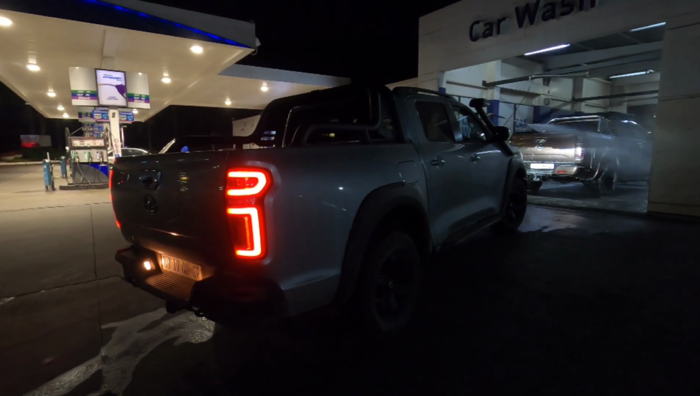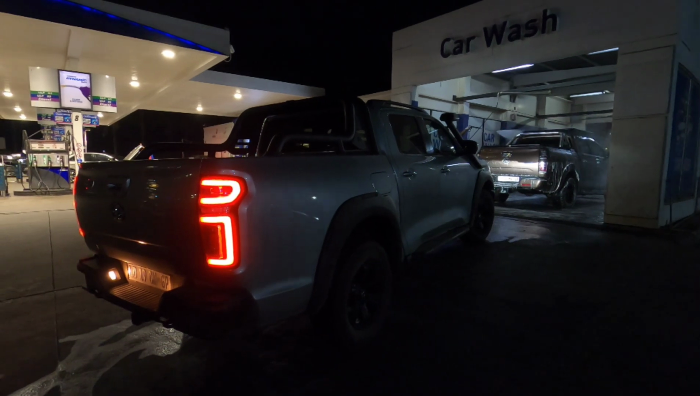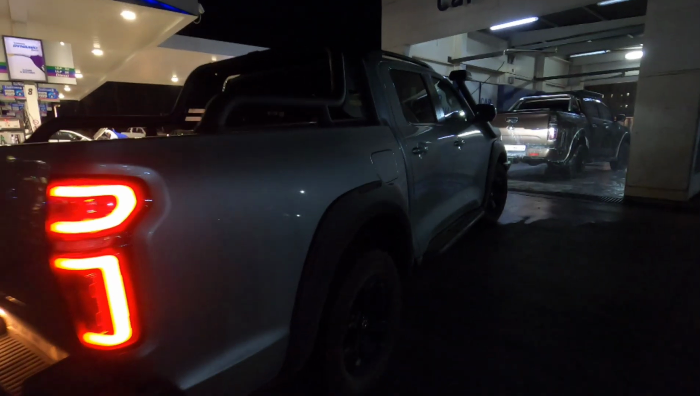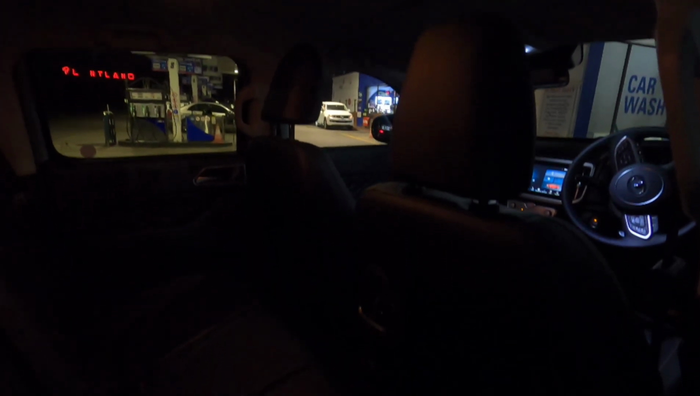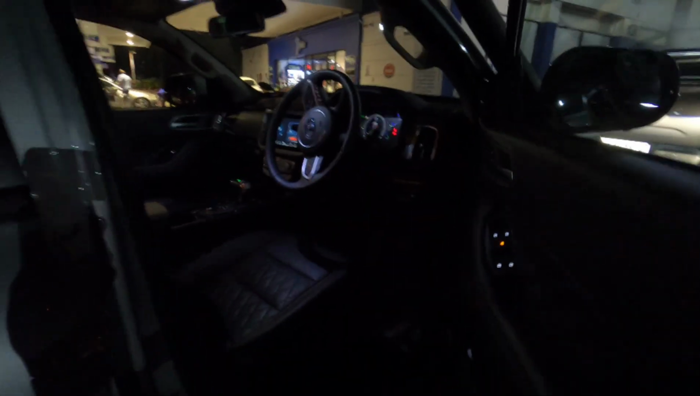So the bakkie that you're seeing in the wash bay there is actually the P-Series LT, which this one is based on. They're like the same car, but this one is more off-road based, more rugged and so on. But when you look at the interior and everything else, they're basically just the same. You'll see the roof in the rear, you get normal light bulbs, which illuminate alright, but I'd rather have all LEDs in the interior. And you'll see in front as well, they actually managed to put LEDs, which look quite cool.